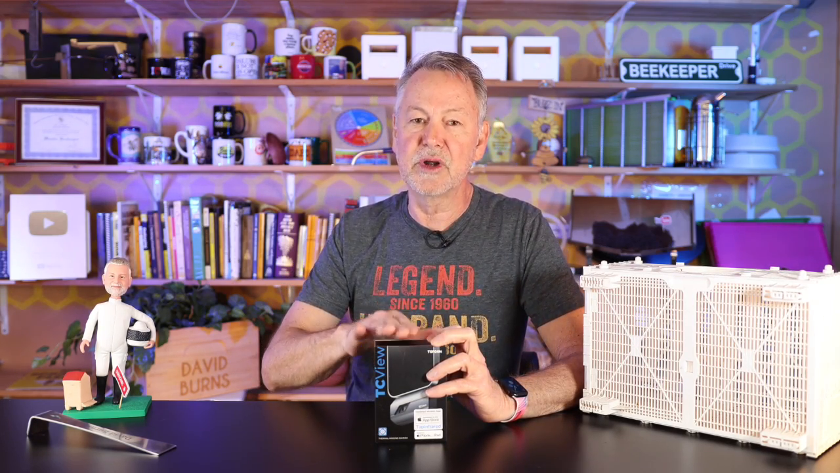Now, this is a cool camera because what I like about it is that it plugs into your phone. You don't have to have a separate camera. And I'm going to tell you right off the bat, when they first contacted me, I was a little bit leery of doing it. However, I've always wanted one of these cameras. Some of you may know this as a FLIR, F-L-I-R camera. These names are not really interchangeable, but they kind of are. But this is a thermal imaging camera. It does the same thing. It shows you where the heat is when you're looking at one of your beehives.